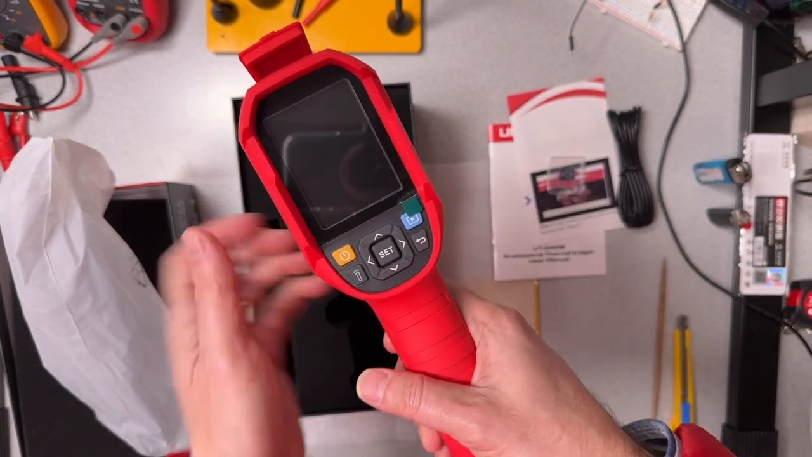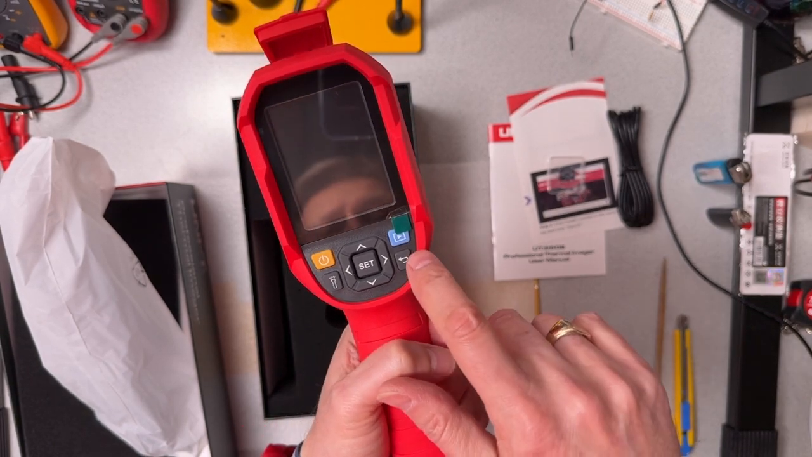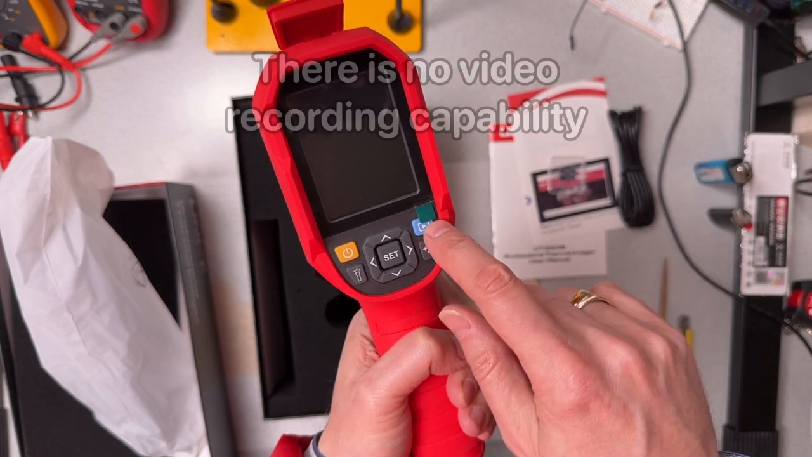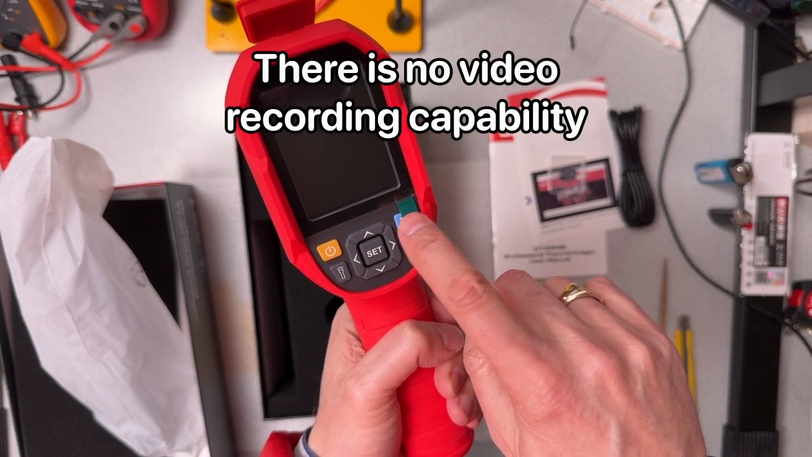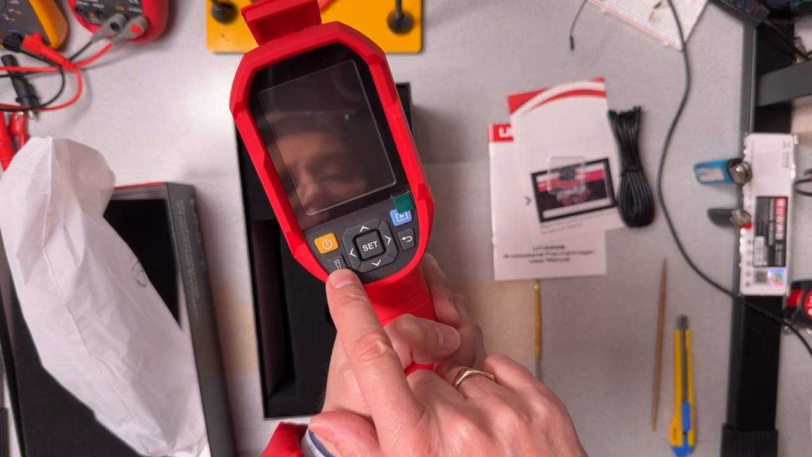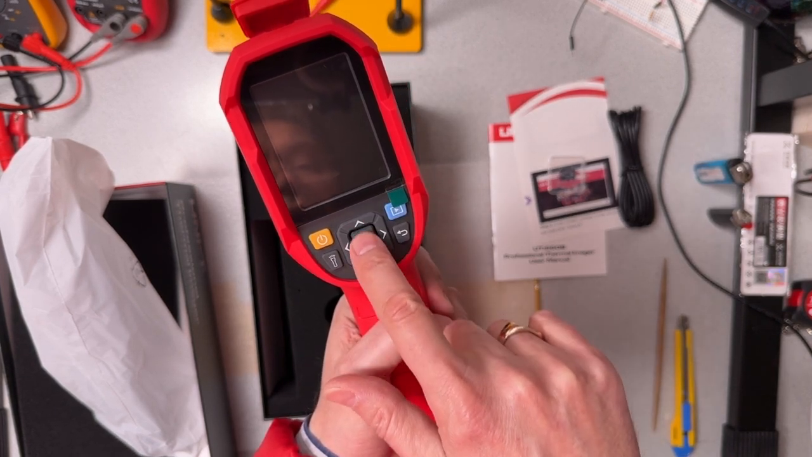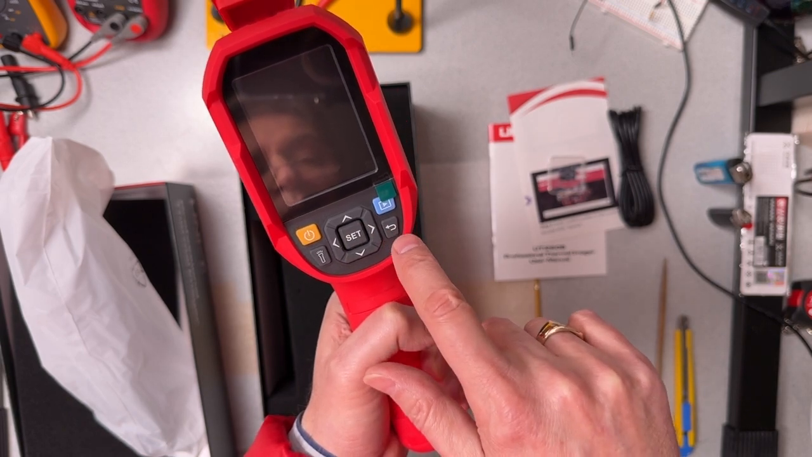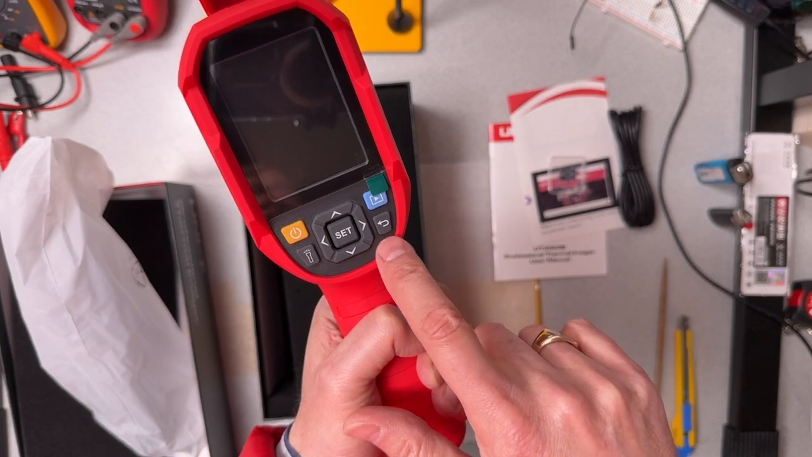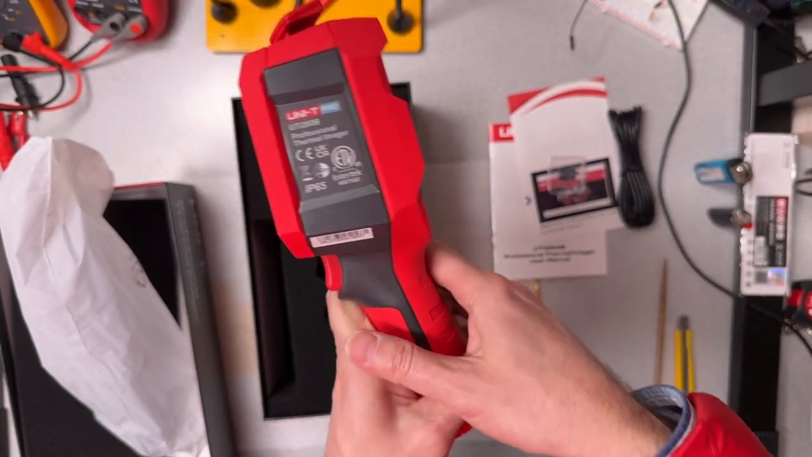On the, I don't know whether to call this the back or the front, but on this side, we've got a power button, a play button, so that might be for recording segments of video, flashlight on and off, sort of a cursor control keypad with a set button in the middle, and a back or a return button. And so those are the controls that we have on the front. And then we have, of course, the large area for the display.